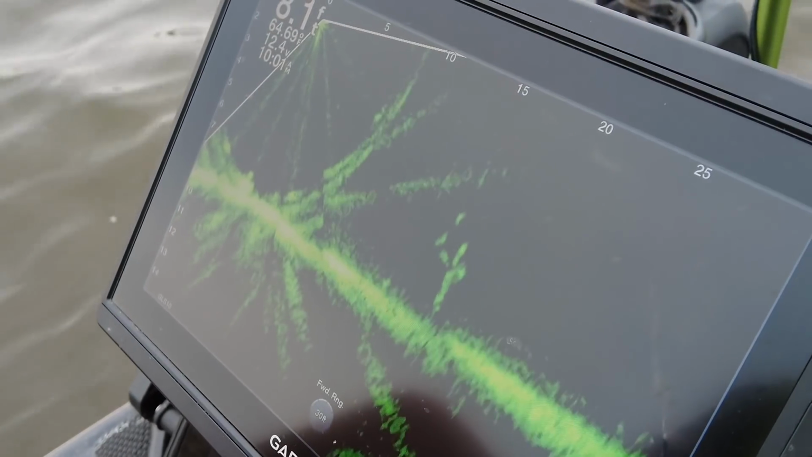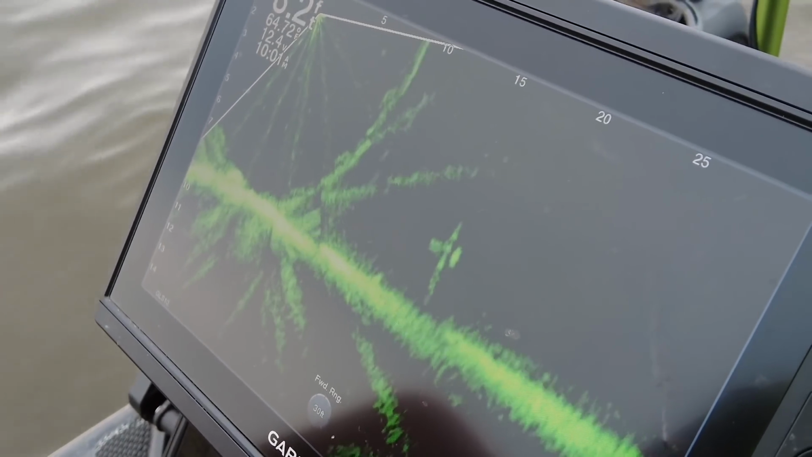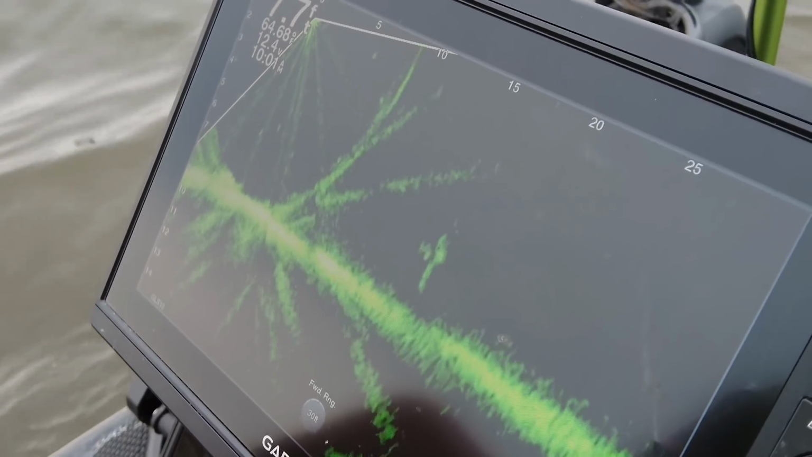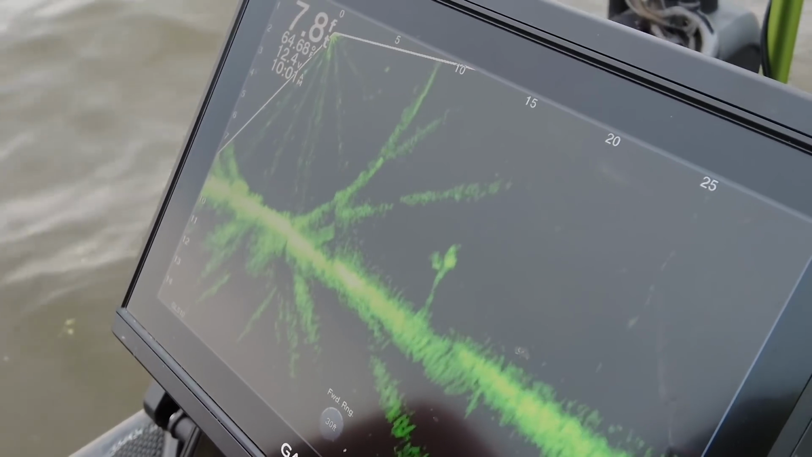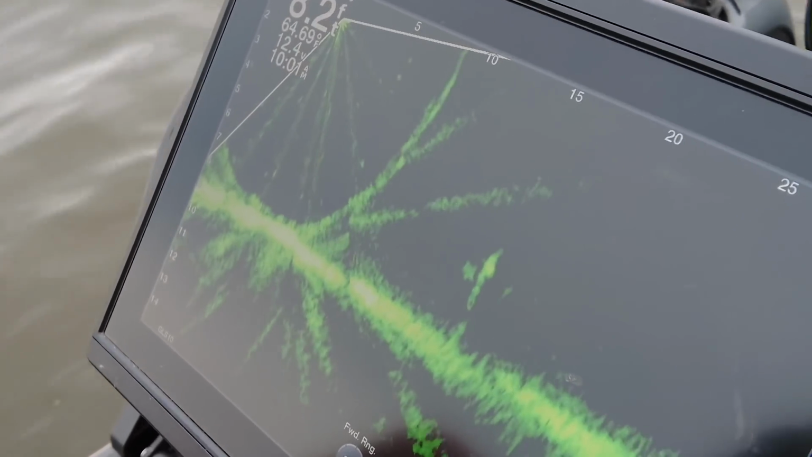Right about there, right there. We in his house right now. Two of them home. Get another little shot on him right there. Uh-oh, yeah. He hit your split shot, didn't he? He hit my sinker. See if he comes back and gets there. Here he comes. He's looking at it.